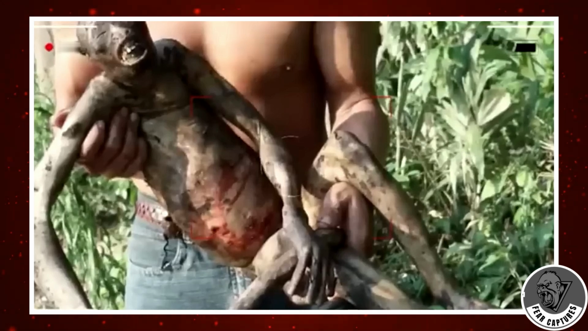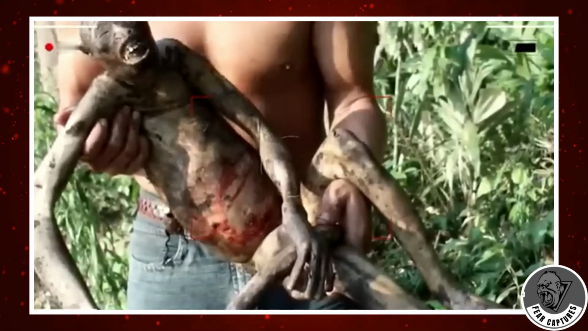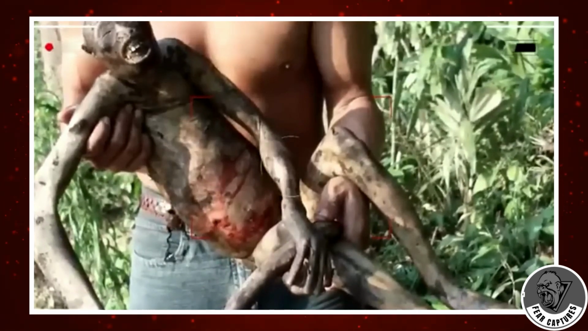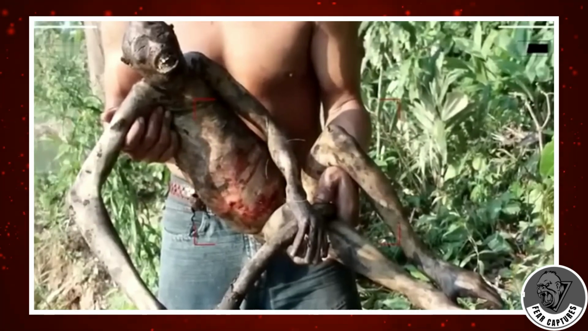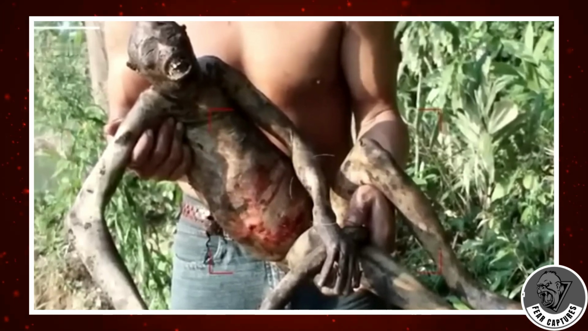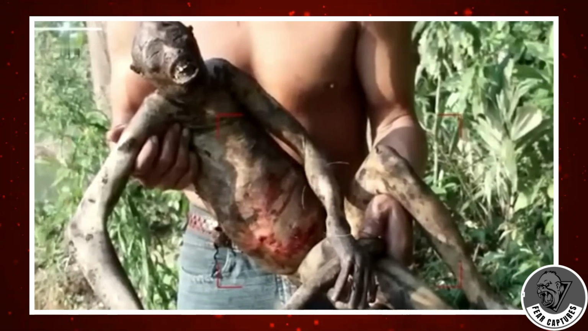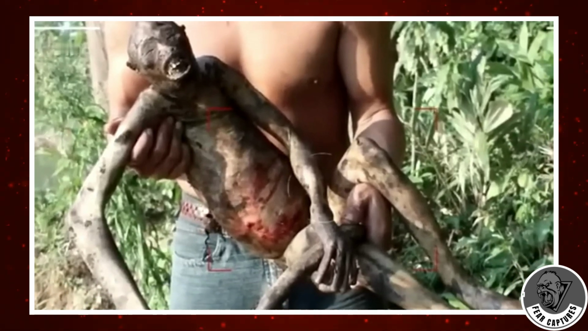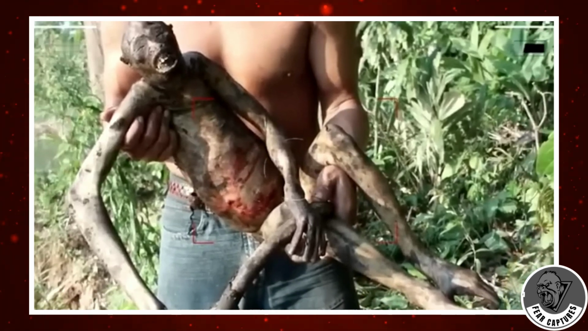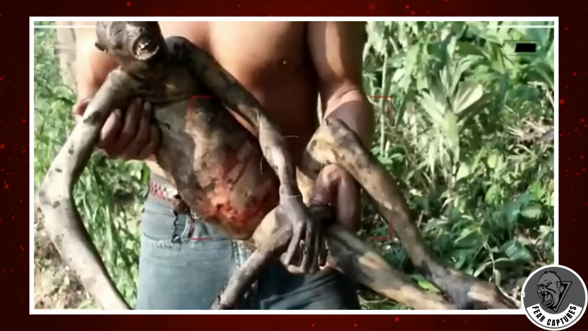Take a look at this puzzling picture snapped in the jungles of Brazil, titled Unknown Creature Found in Amazon, with no backstory. It's sparking more questions than answers. This bizarre creature is truly a sight to see. Its gangly limbs and unusual features make it unlike anything we've seen before. To gauge its size, just look at the person holding it. The hands and feet are particularly strange. The feet almost resemble hands. It's quite eerie. At this point, anything seems possible.